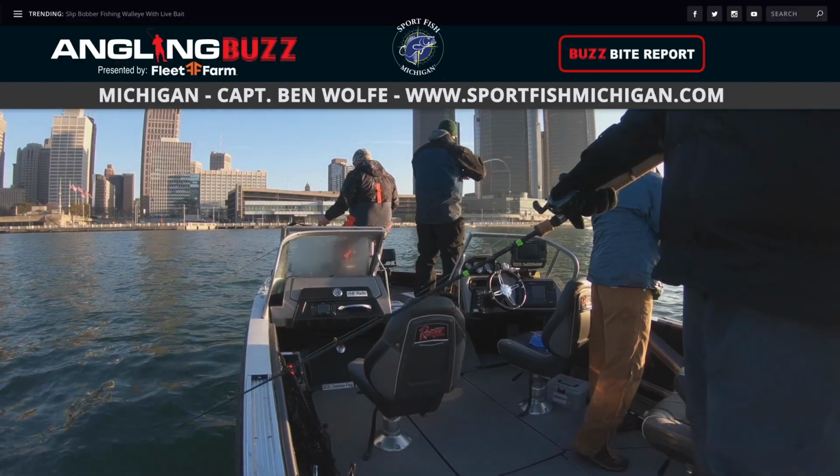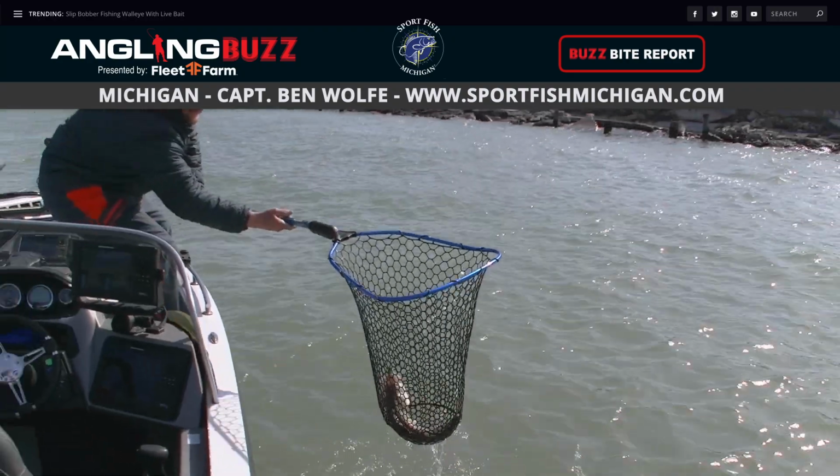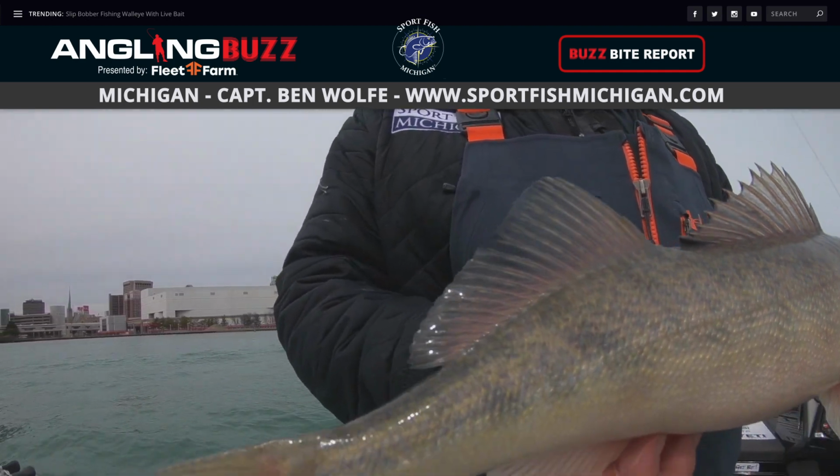Down in the Detroit River, we have a fantastic walleye run going on. These fish haven't been picked on for a lot of the spring, and now they're absolutely chewing. We've got some really good eater size, 18 to 20 inches is the average. Really fantastic fishing going on right now.